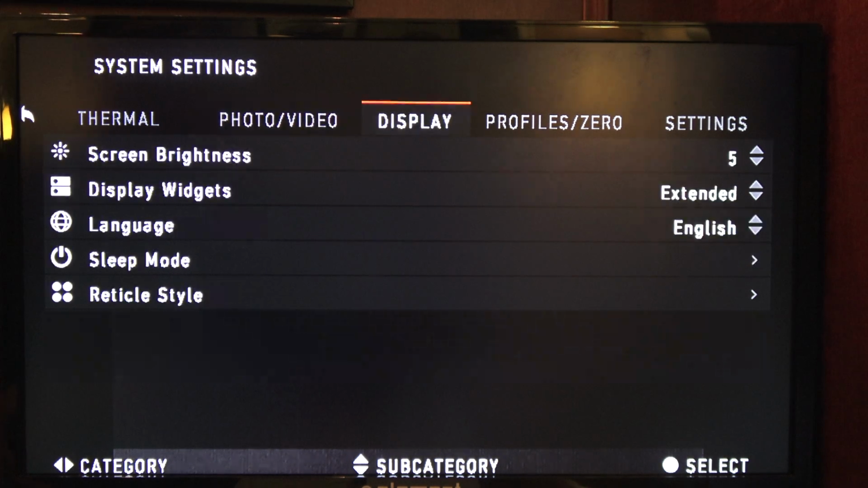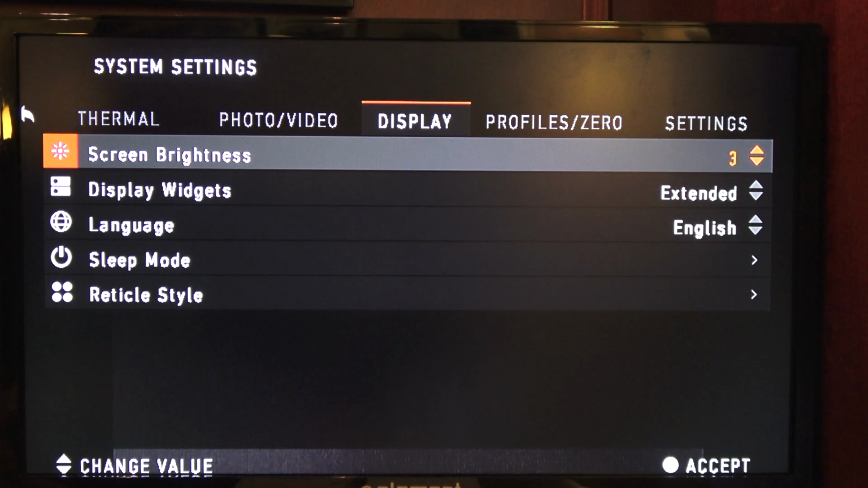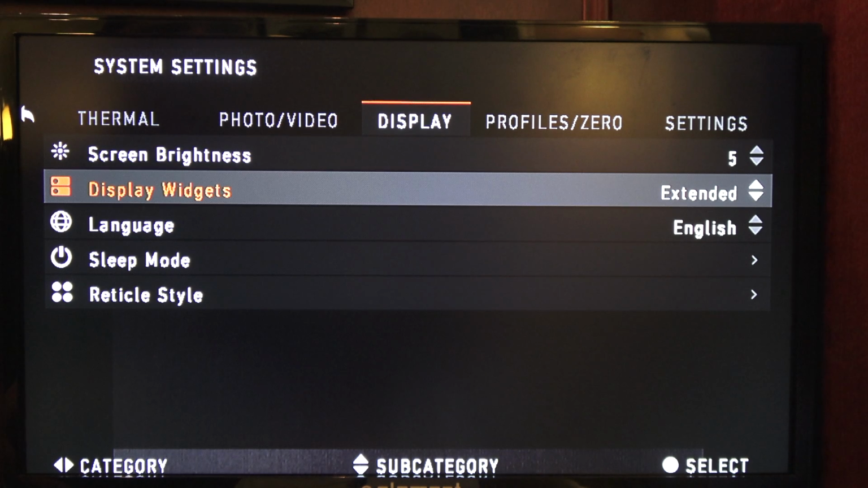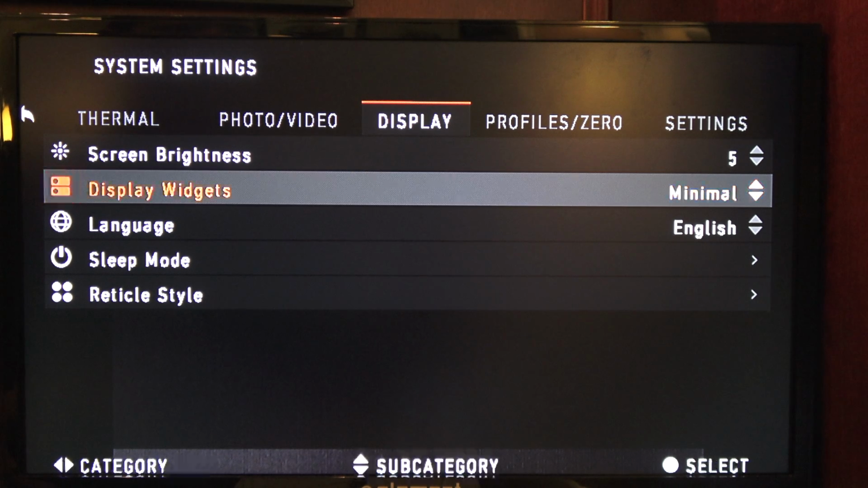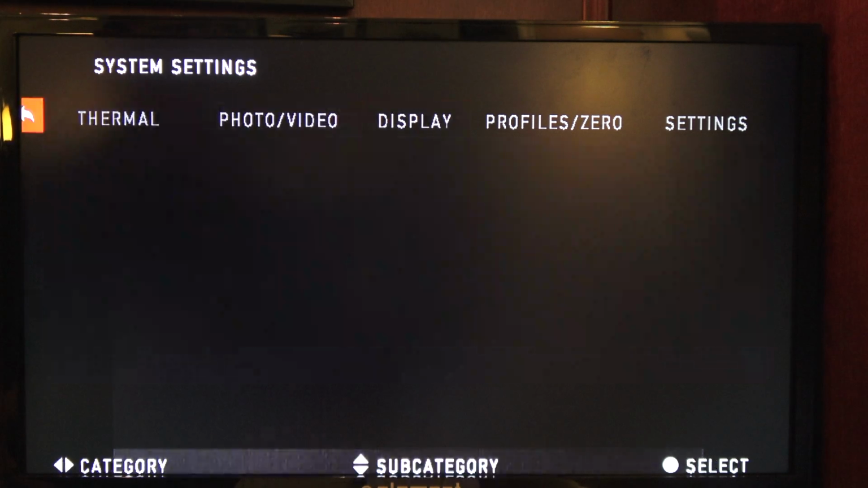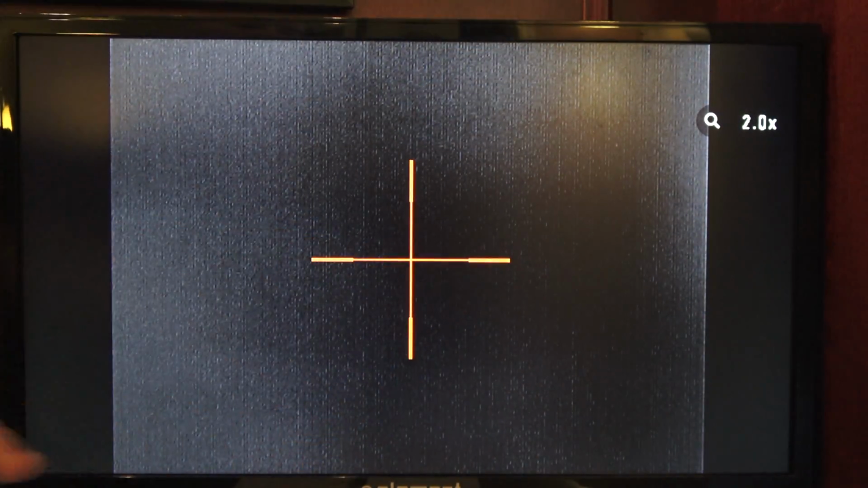Let's go over to display. Screen brightness, of course, which you can change, which is not going to affect here because we're not seeing this screen. This is the screen of the actual unit itself when you're looking through the viewfinder. Display widgets extended. If you take minimal and go back to the main screen, all that stuff that was on the side is all gone.